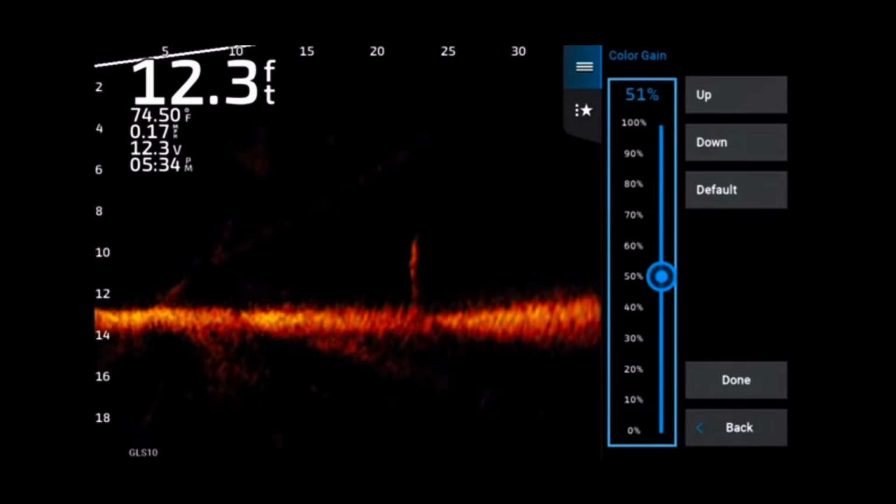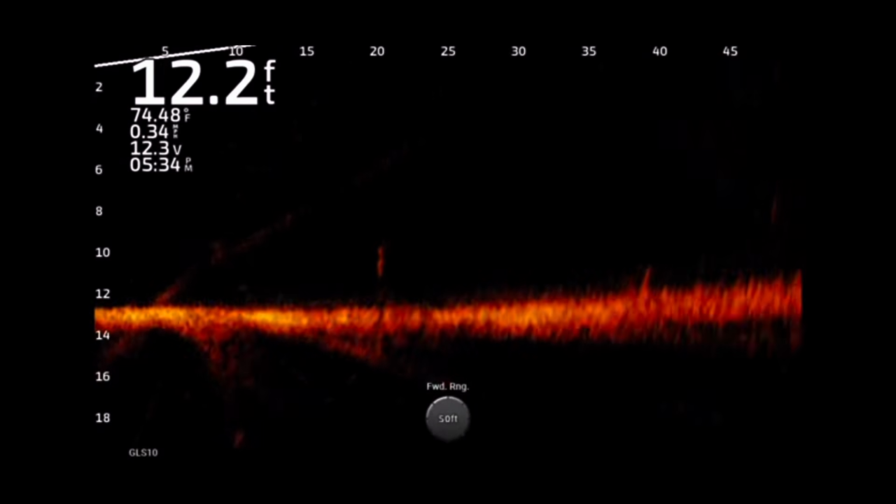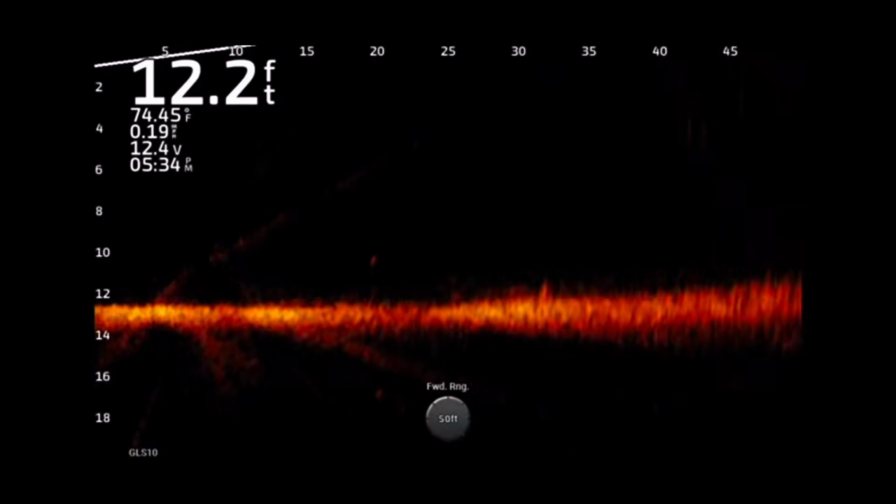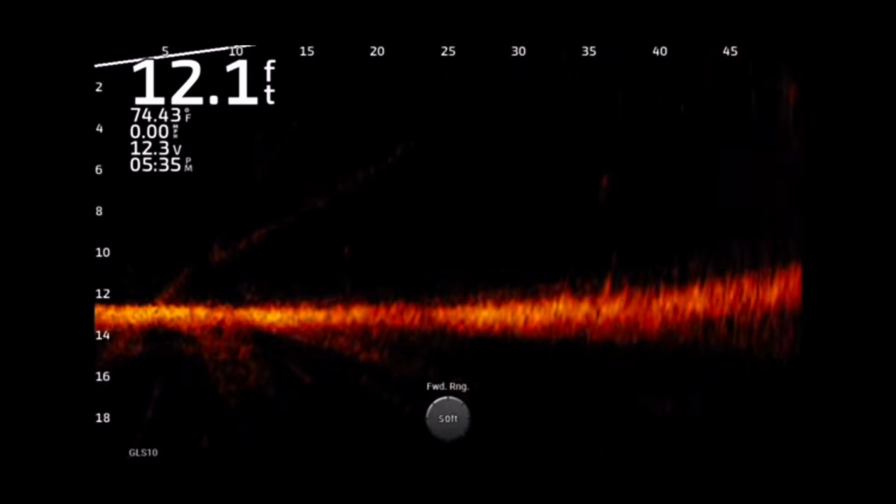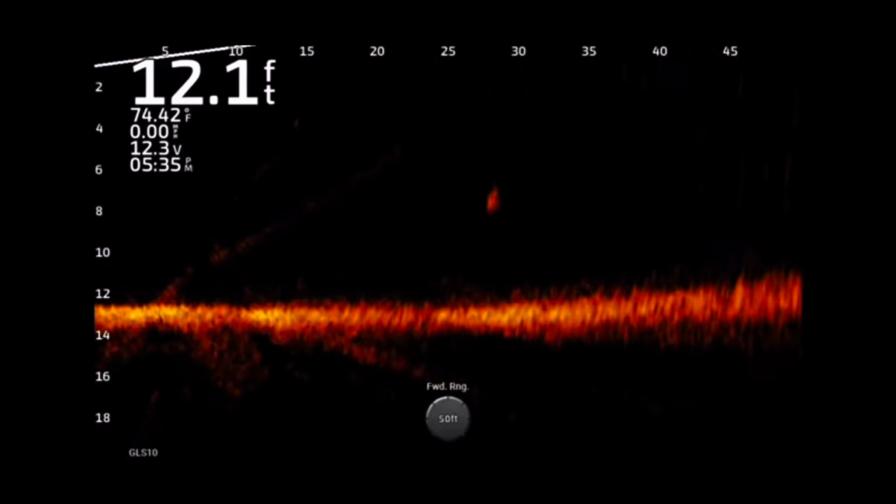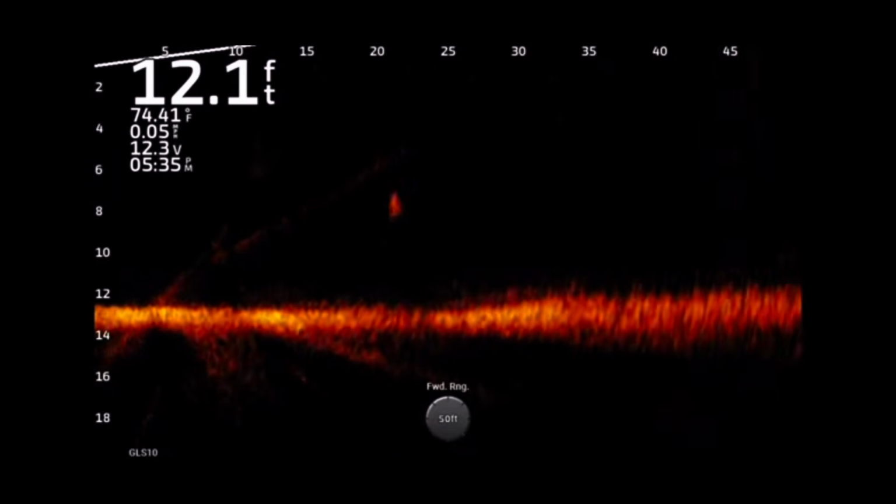Now we're going to go up to about 50%. Notice the hues of the amber. They're a lot better, a little bit more vibrant color. Everything's still going to show up about the same. This is kind of a default setting. I don't use this. I want to go to the higher end of the spectrum. Now notice the bait still showing up wonderful coming through there, but it can be kind of hard to pick up.